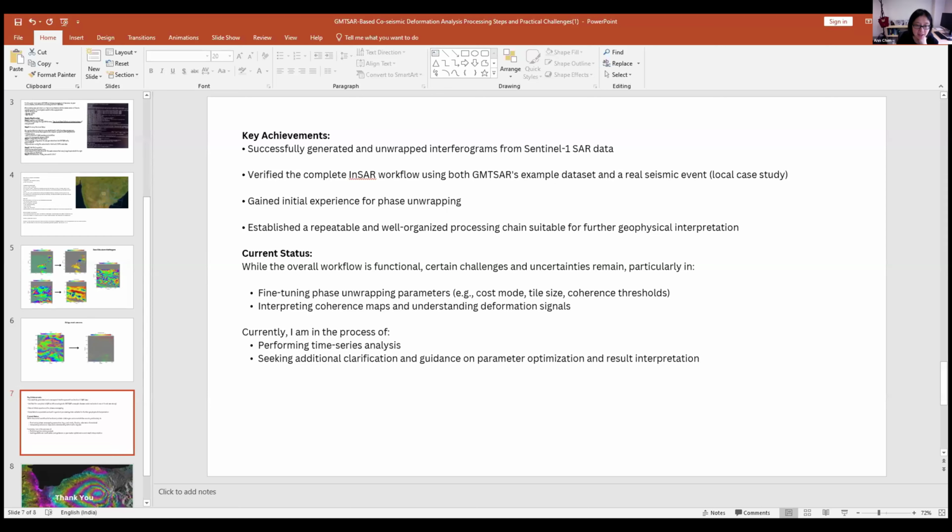Thank you. I have one quick comment: on your page 6, when you're trying to unwrap, the interferogram quality is actually quite good. So you probably can lower your threshold a little bit, so that you don't end up having all the points masked out. That's one comment I have.